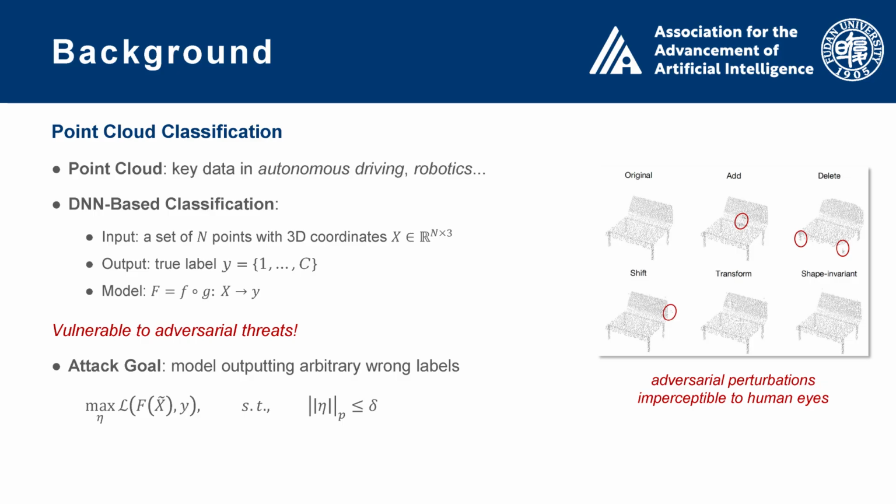Point cloud data plays a crucial role in many real-world applications, especially in autonomous driving, robotics, and 3D scene understanding. Deep learning models have pushed point cloud classification to a new level, taking an input point set and predicting one of several object categories.